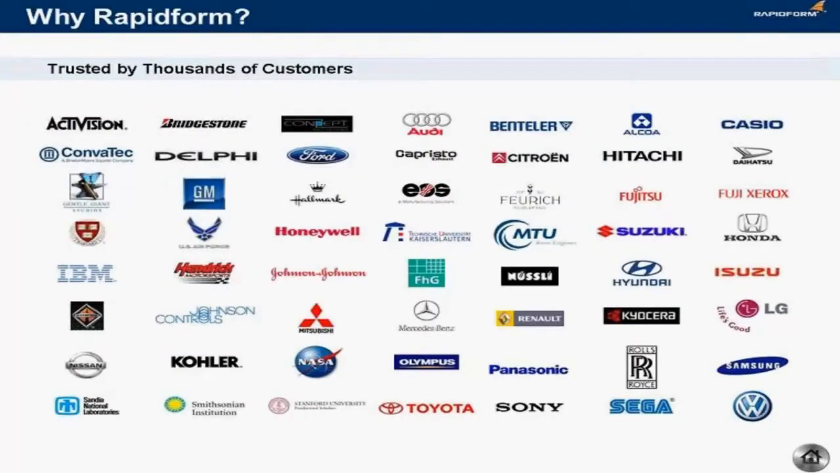And why should you choose Rapidform? Well, we're trusted by thousands of customers. You can see here just a very small list of many of our customers. You can see a lot of automotive companies. In fact, virtually all of the large automotive OEMs use Rapidform in one capacity or another.